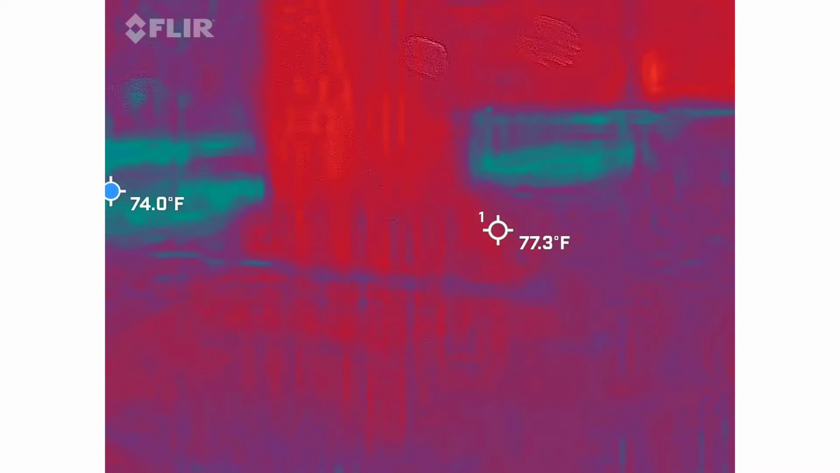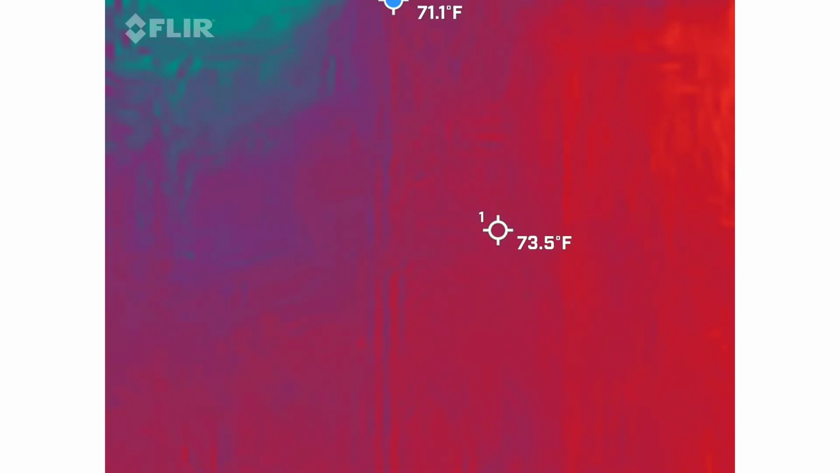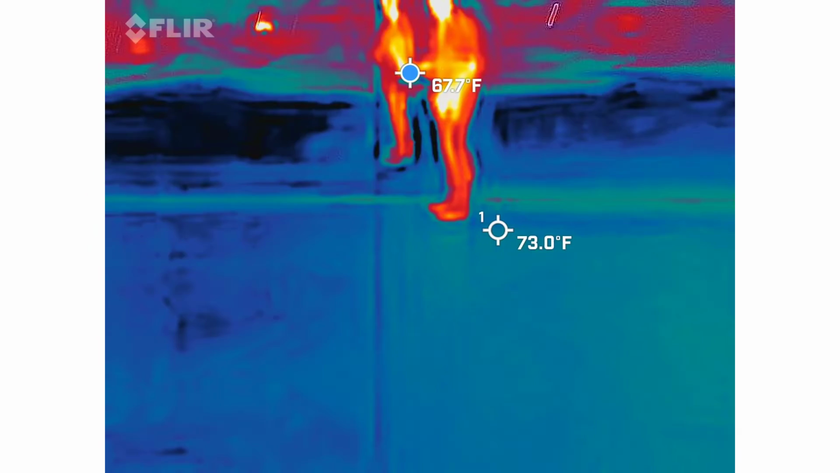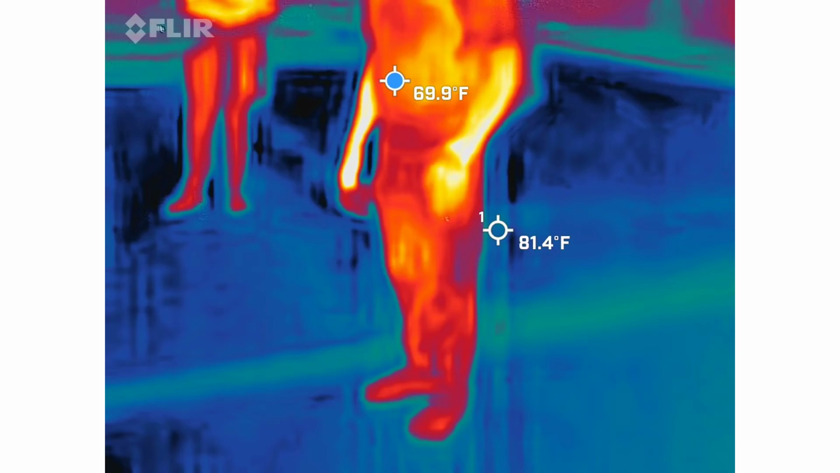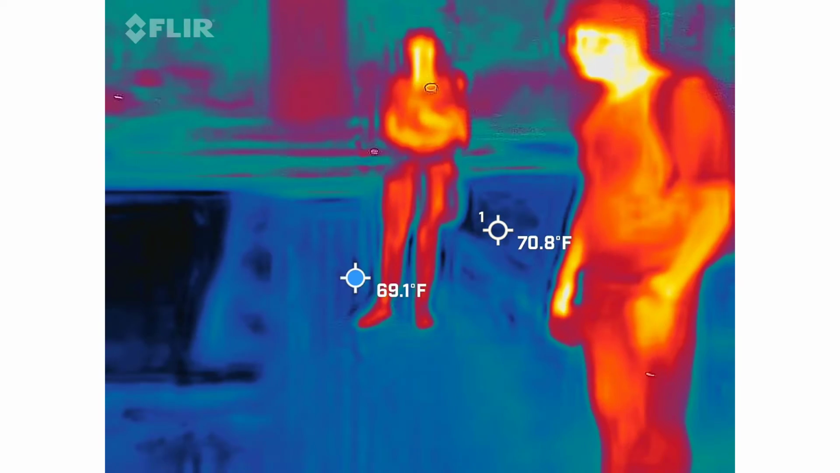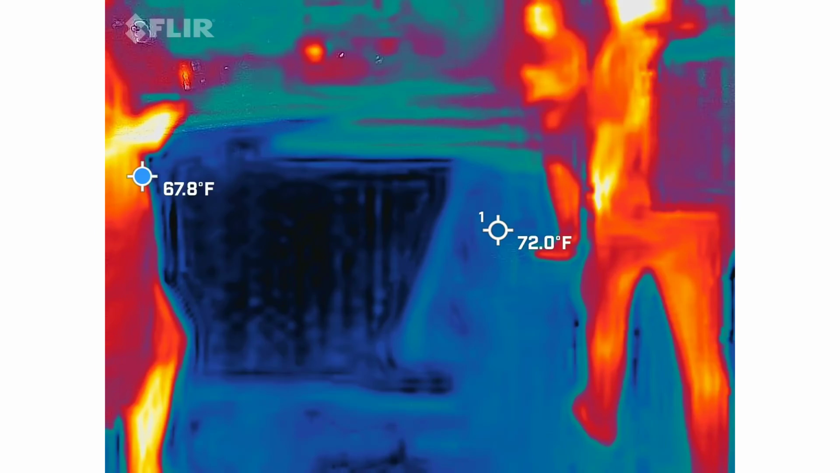Yes, sir. Get us an ambient temperature, right where I'm standing. It's colder over here. This whole center area is in the high 60s. It's the coldest spot here. Like really cold. I just noticed it was a couple of different degrees.